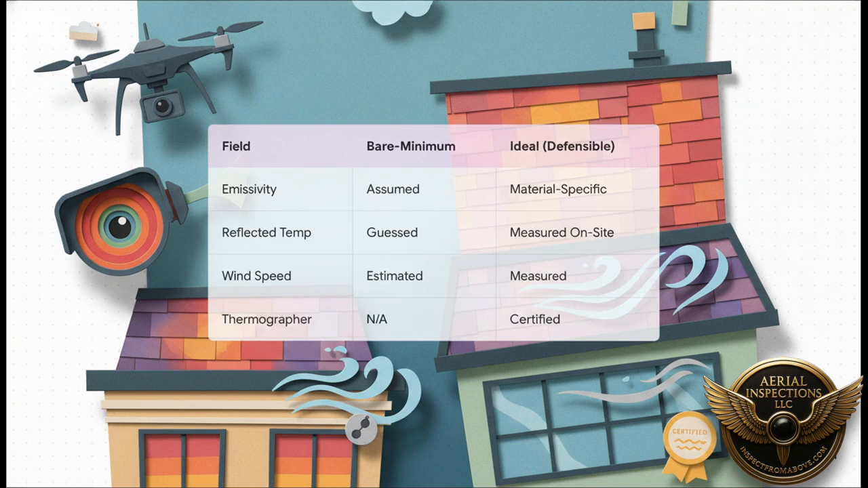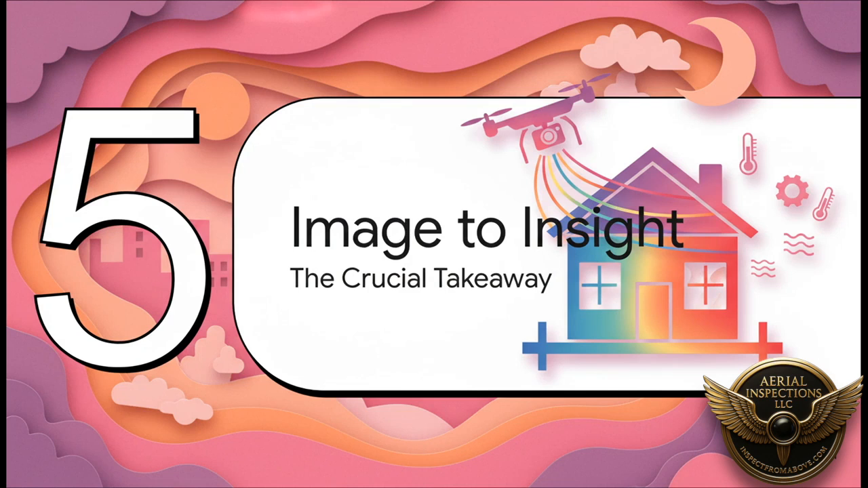And this table just lays it all out, clear as day. This is the difference between good enough data and great data. The casual approach, it assumes everything. The numbers are just guesses. But in a professional, defensible survey, every single variable is measured and recorded. This isn't just a pretty picture anymore. This is evidence.